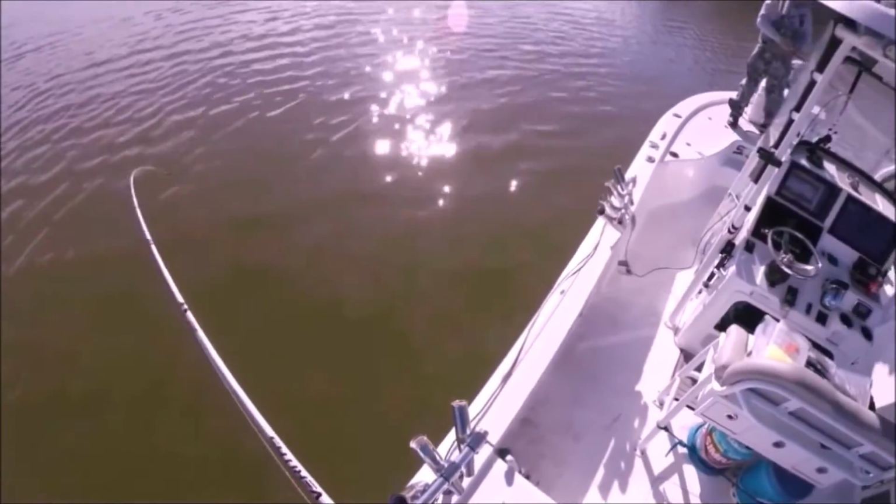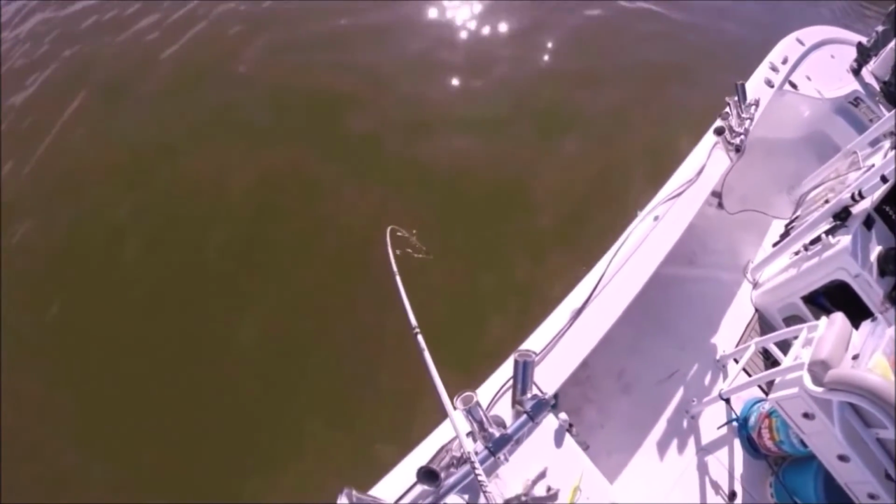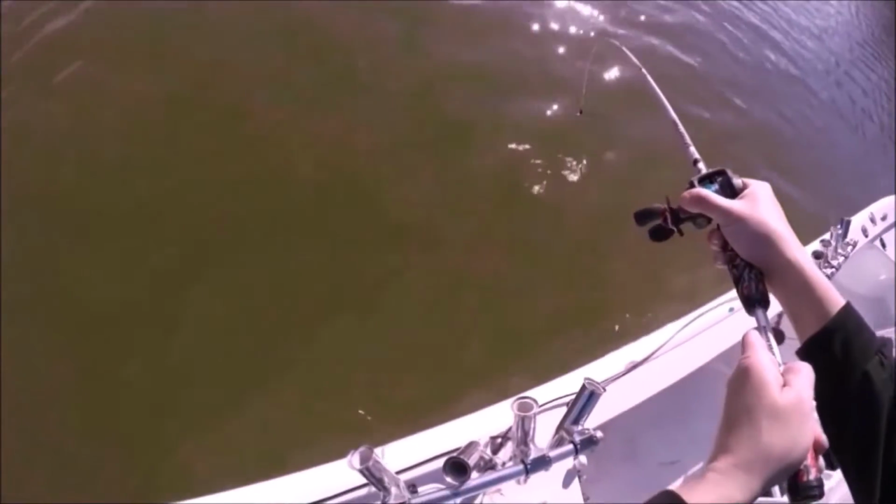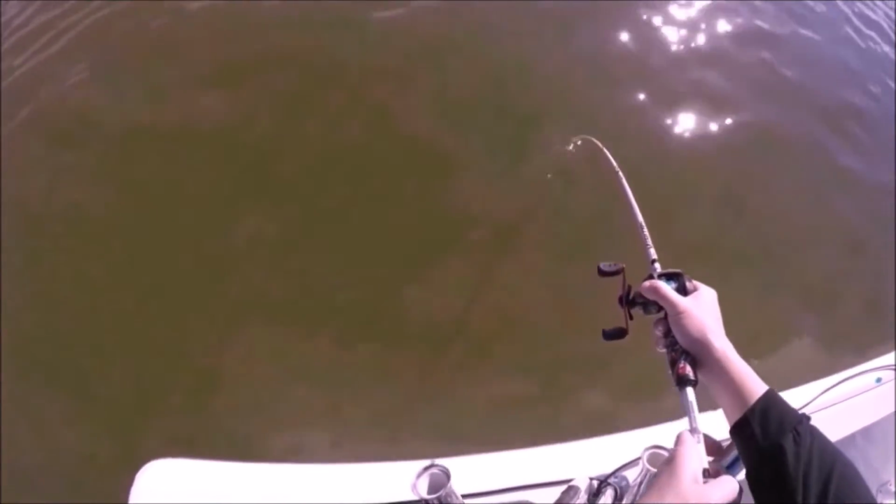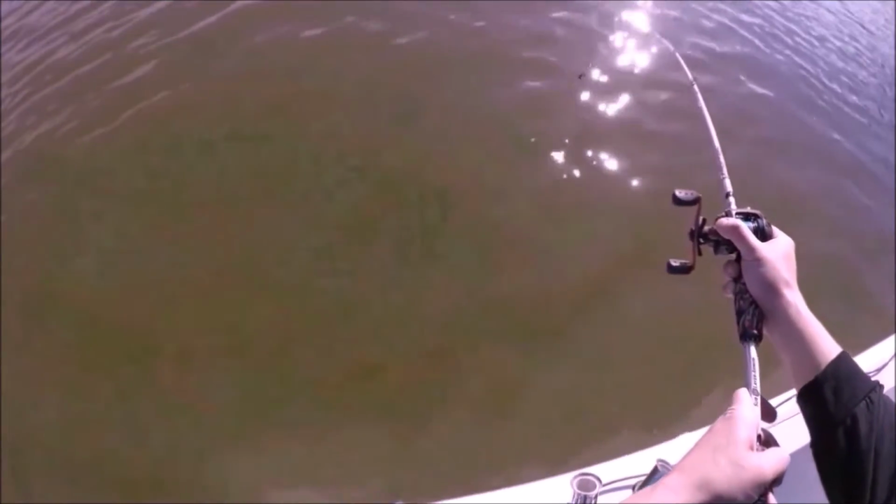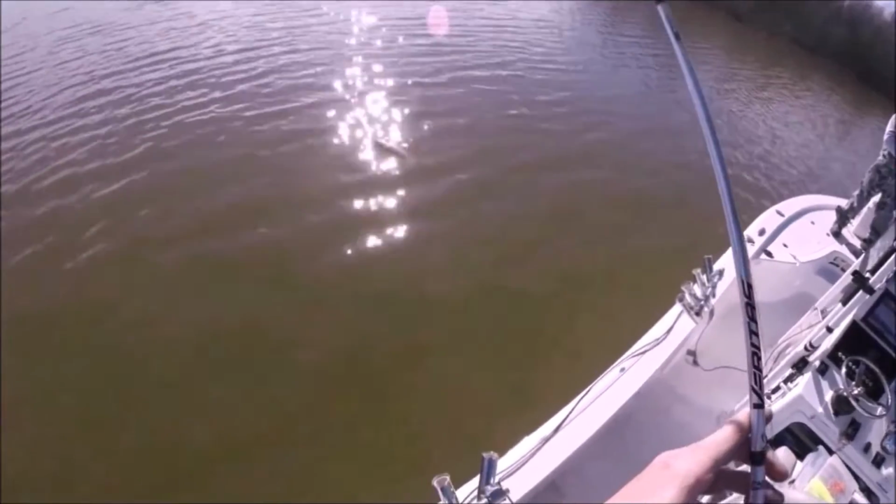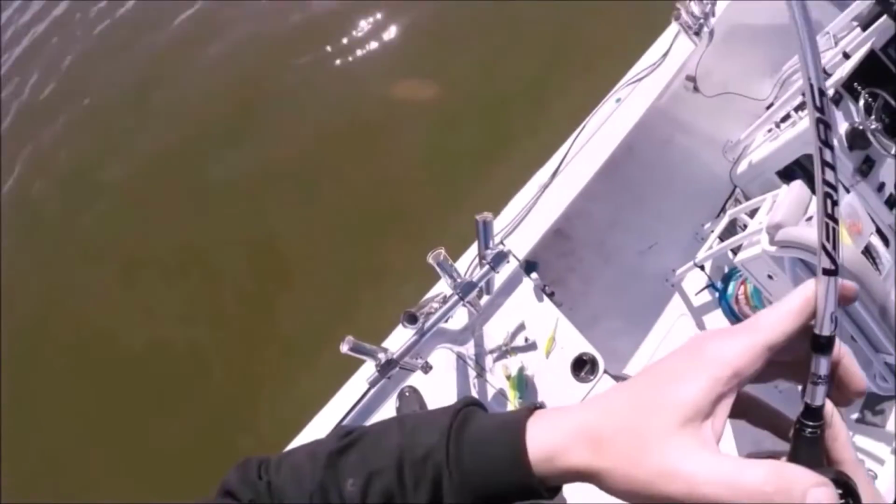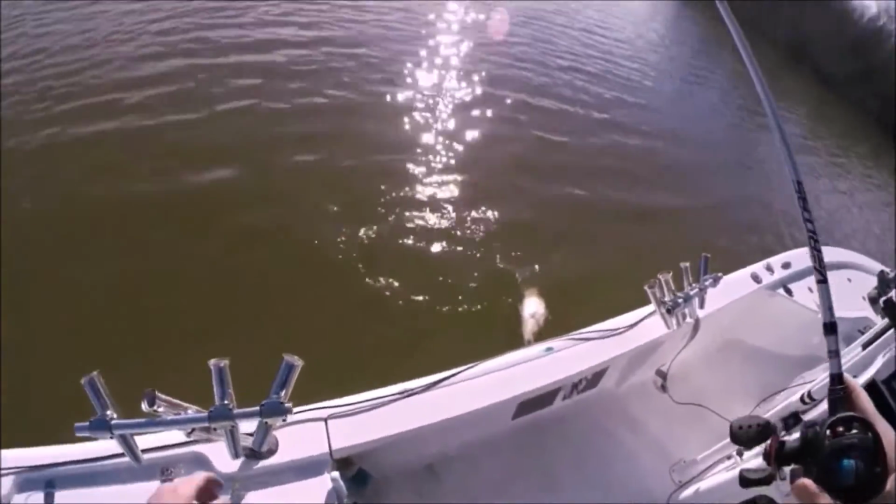Holy cow, you're not kidding. This is no 5-pounder, son. Man, he's really cool. He sure as hell is, bro. He's moving a little too quick. Oh, that's a nice striper, bro. Oh, you gotta love that, dude. You just gotta love it.